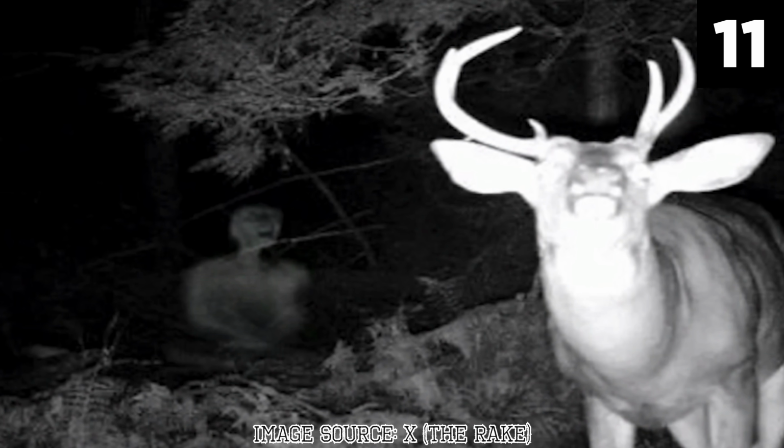Skeptics, however, argue that the image might have a more mundane explanation. Some propose that the figure is merely a trick of the light, a misinterpretation of shadows and natural elements creating the illusion of a humanoid form. Others believe it could be a person or an animal caught in an unusual pose, distorted by the camera's angle and lighting conditions. Yet despite these rational explanations, the photograph has not been definitively debunked, leaving room for ongoing speculation and mystery.